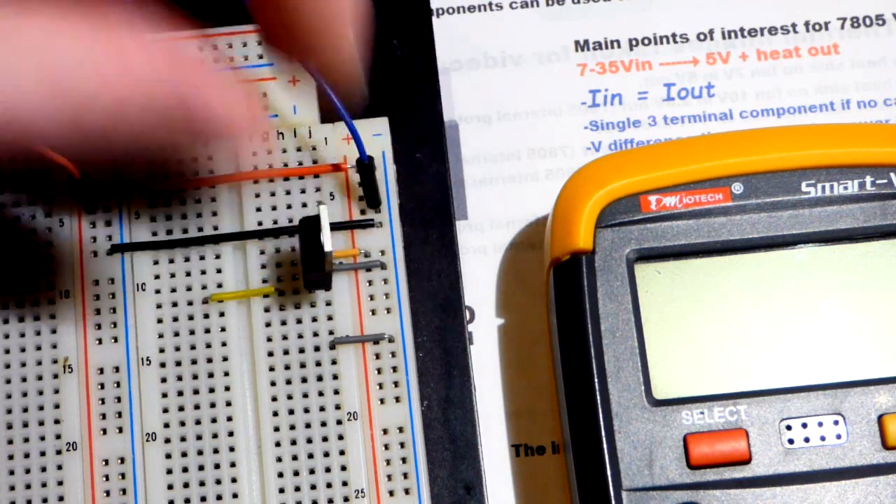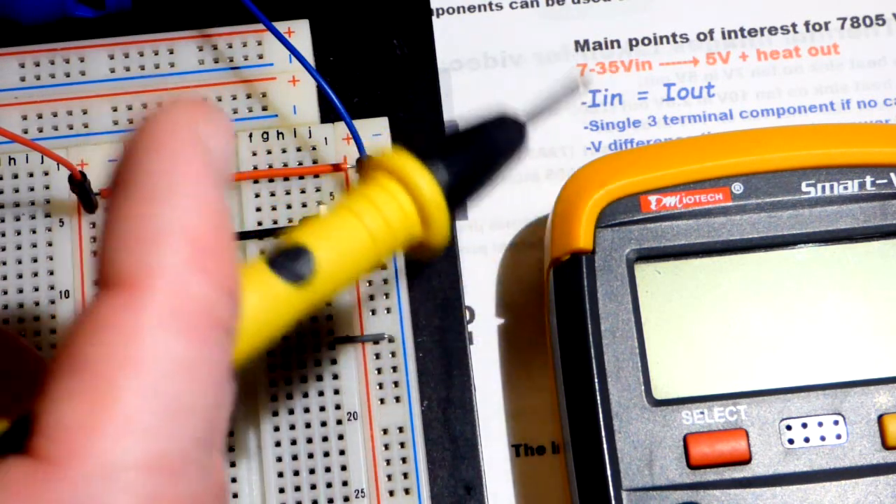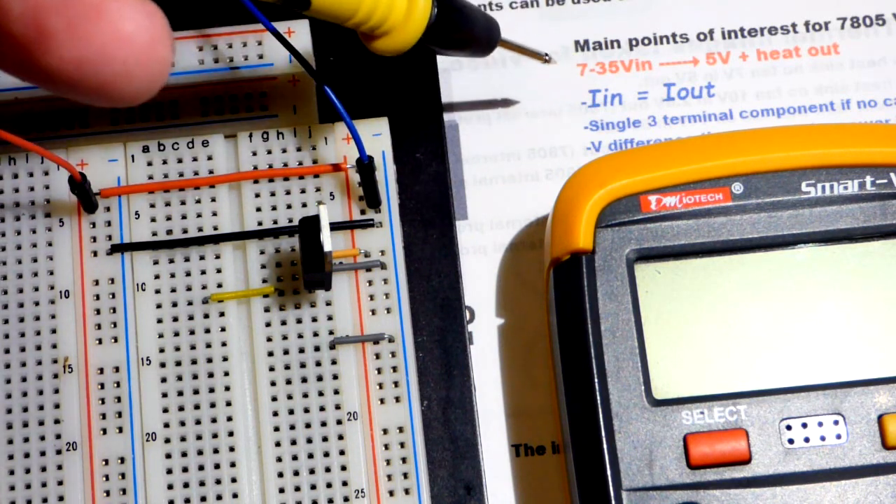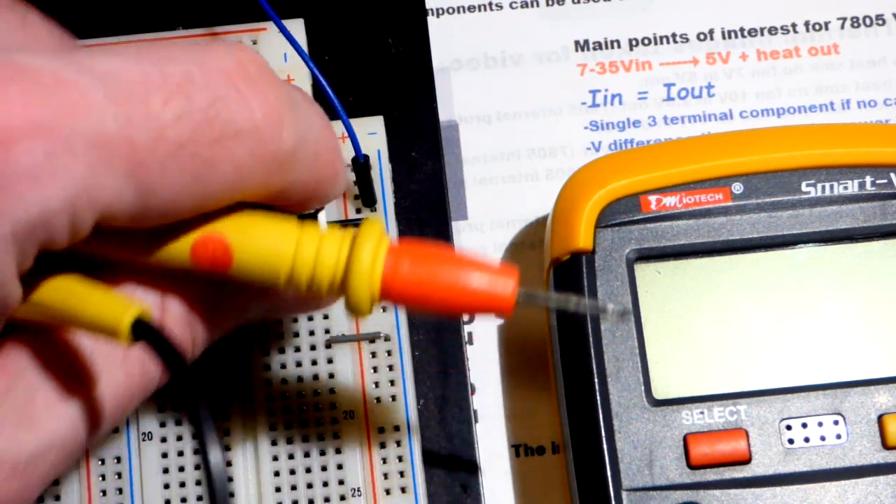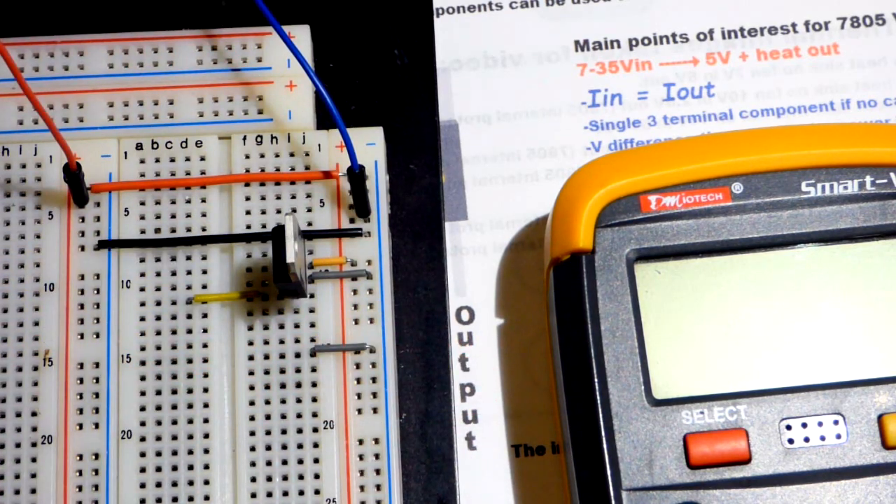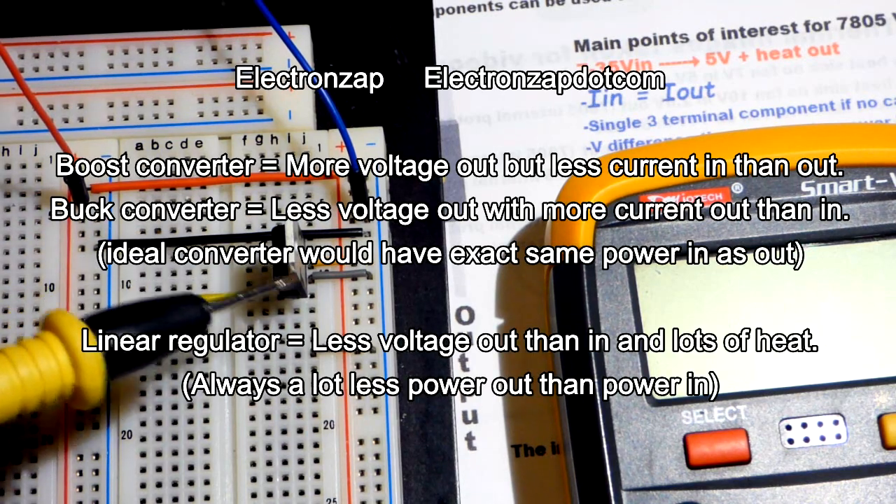I probably could have touched it while it was running, but when more current's going through a load, it's having to break down that voltage still but provide more current. So this gets hot really fast. That's why there's this big metal plate on the back of the integrated circuit and a hole to screw even more metal onto it.